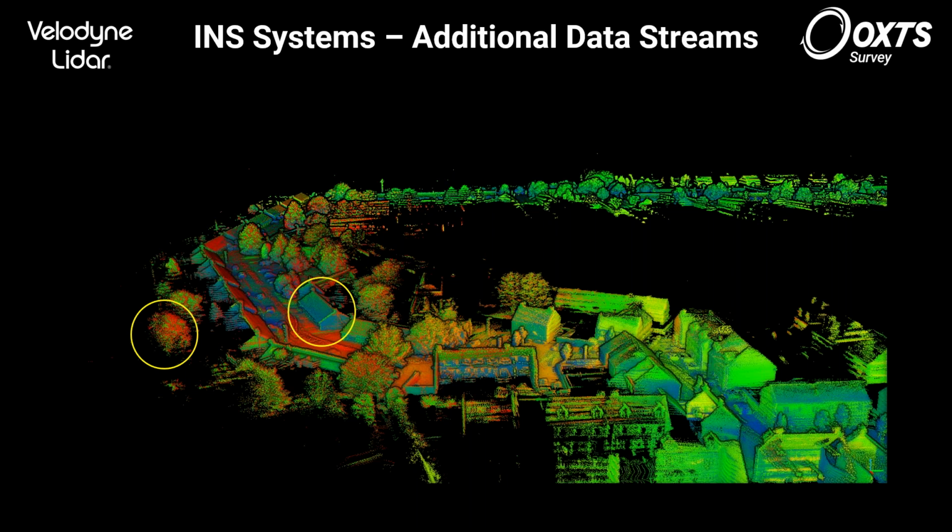So this is done with the Velodyne VLP16 system, and you can see the kind of data. If you're doing a survey in something like an urban environment where GNSS is going to be quite poor, then different data streams such as a wheel speed sensor can really aid the navigation engine to make sure that the whole thing is reliable.